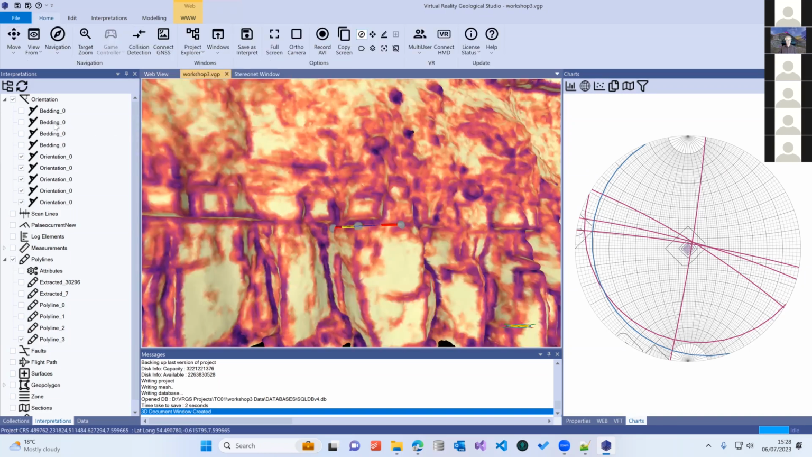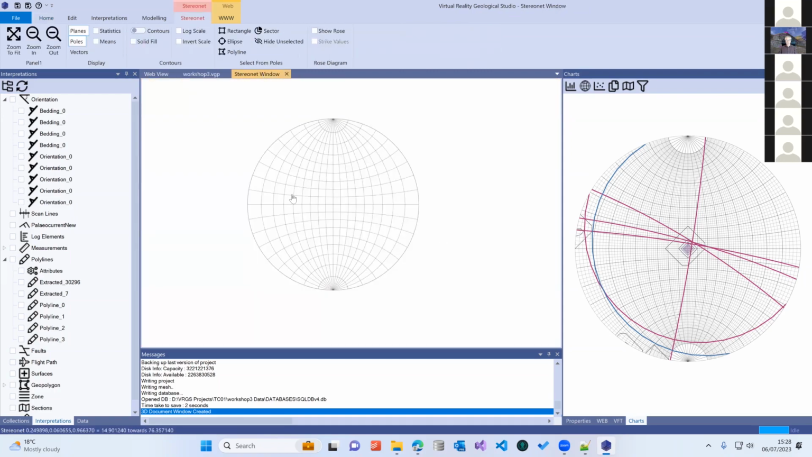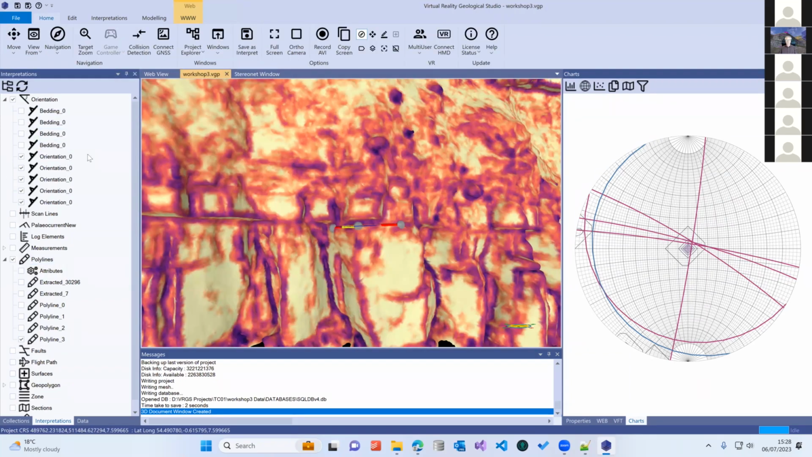If I go to my 3D view, you see that we've got our orientation switching on here. If I switch to my StereoNet window, there's nothing displayed. I can display different things in this StereoNet window to what's in the 3D view. Whereas this StereoNet chart is always tied to what's going on in your 3D view.